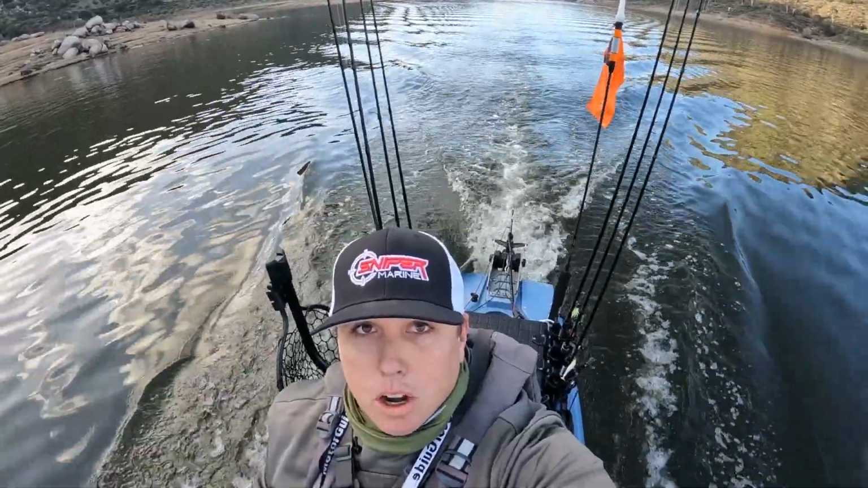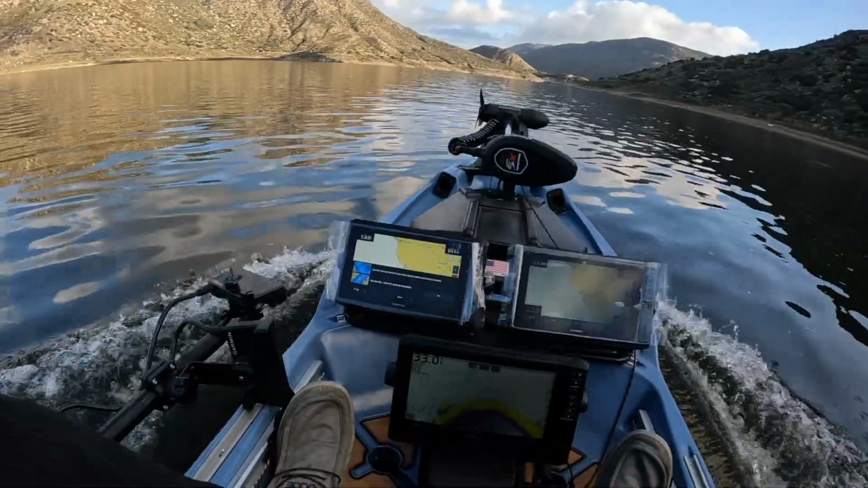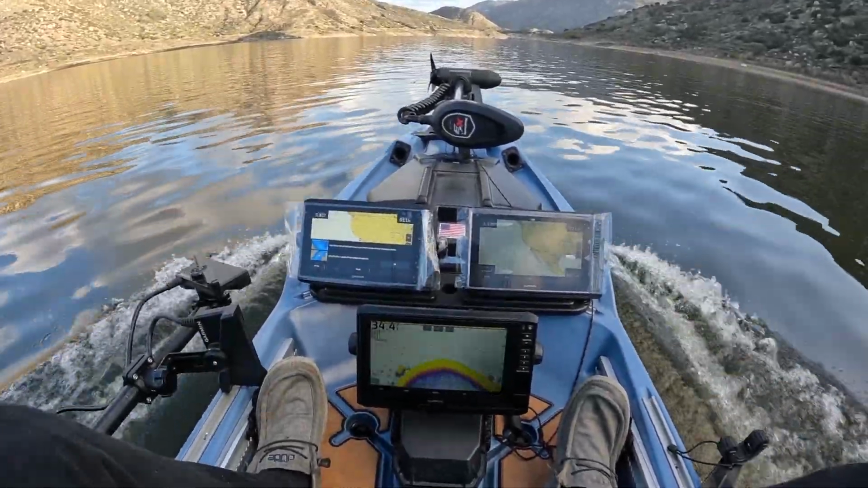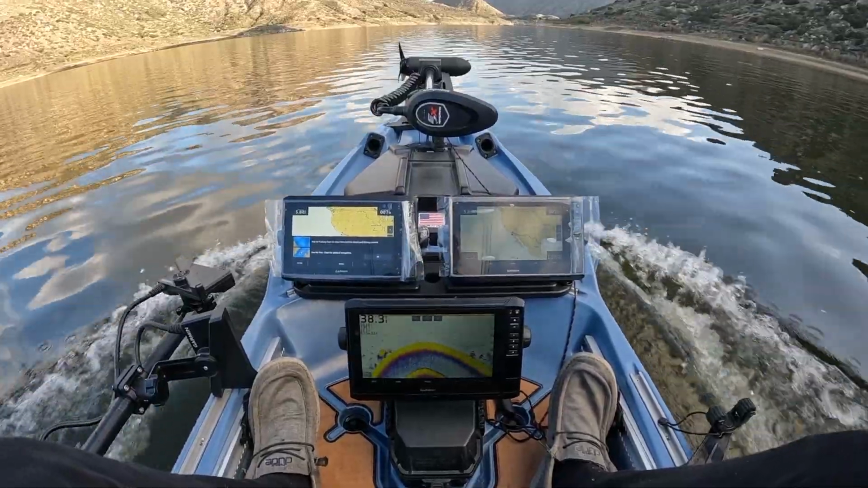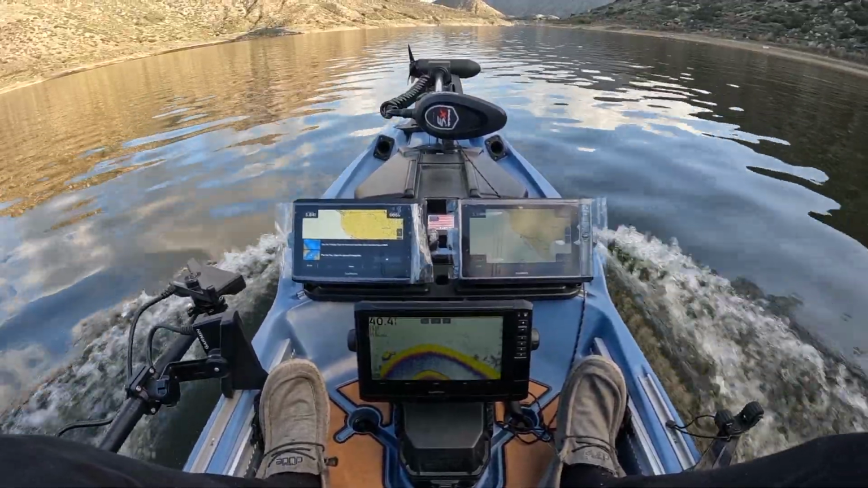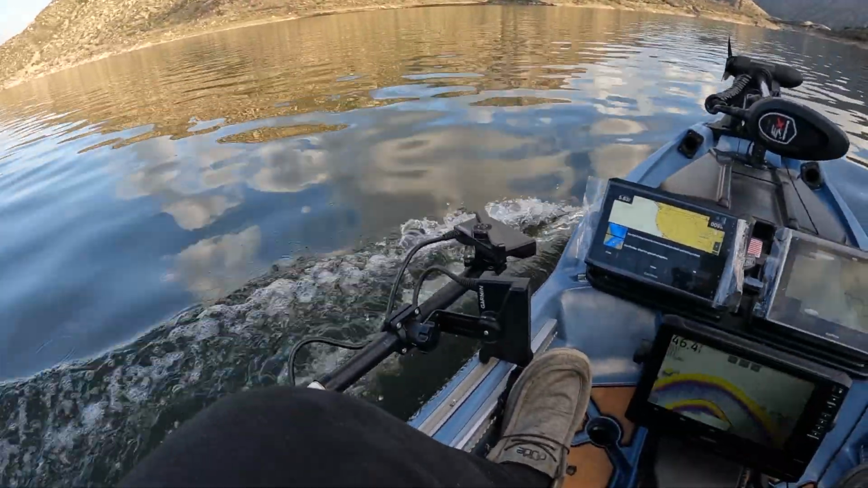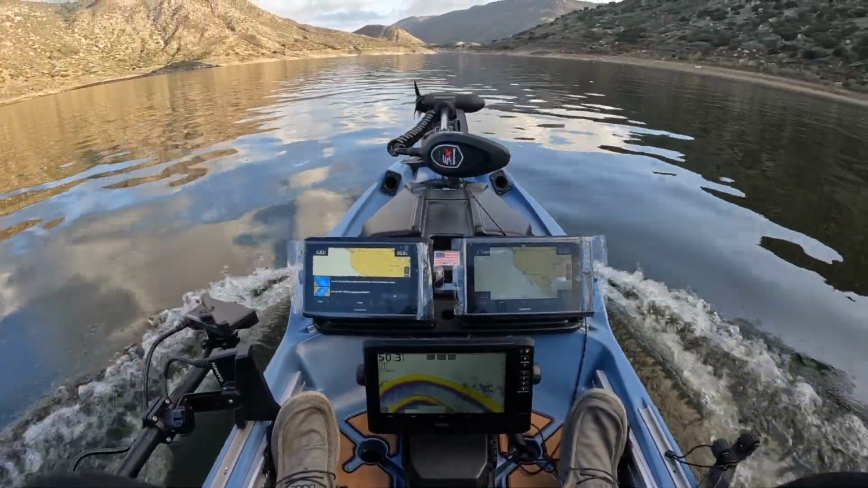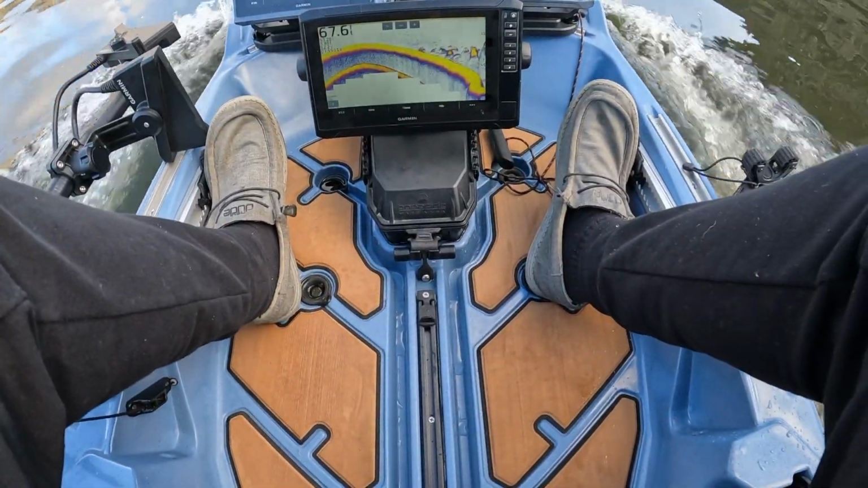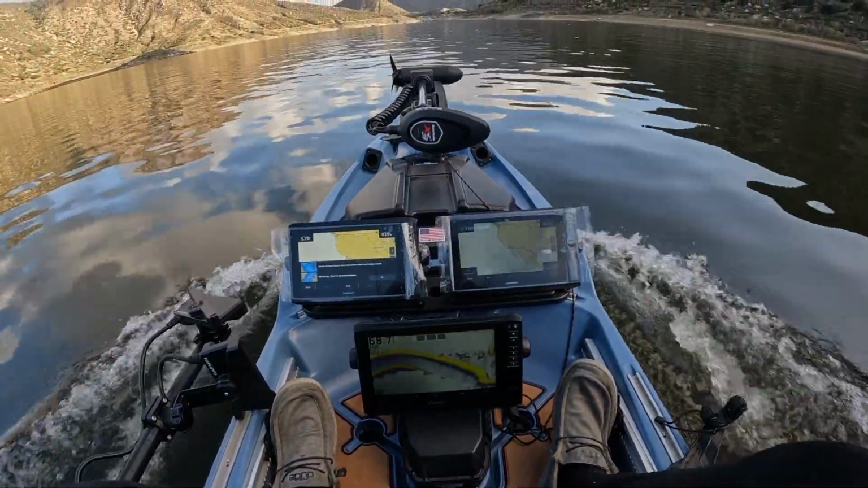Alrighty, guys, well, we got the PWR all rigged up. Got the NK300 on the back. 393 UHD2 SVs. And we are currently, I'm not full throttle yet, but we're at 5.8 right now. XI3 on the front. Dual Garmin Livescopes. Dry deck. Cruising.